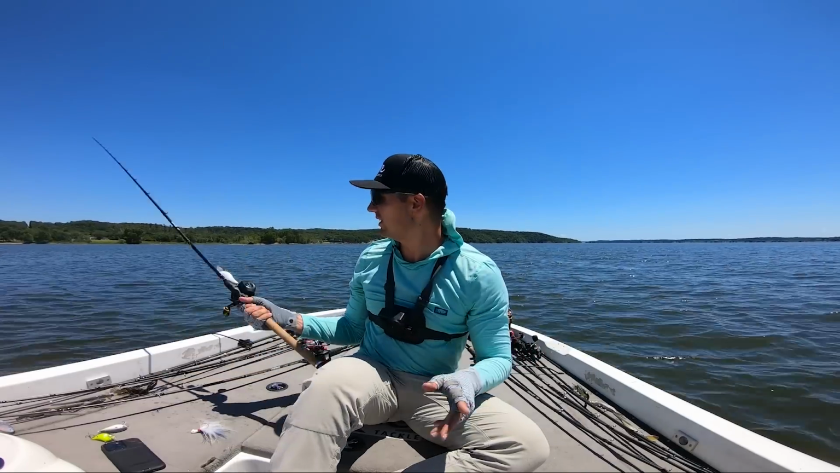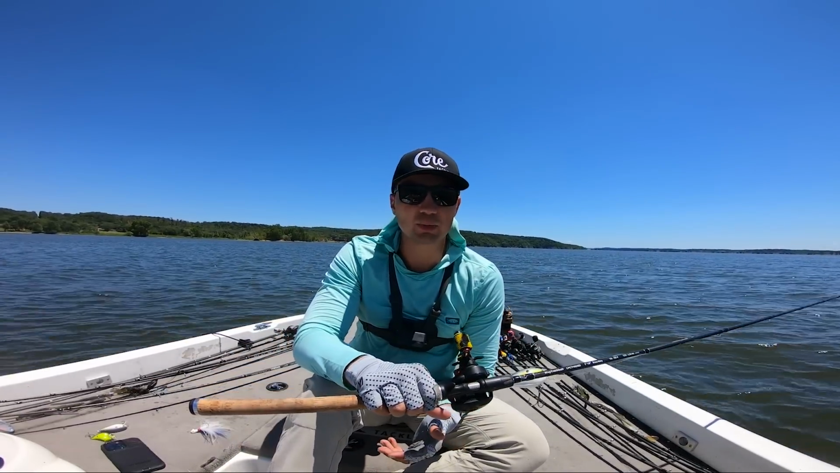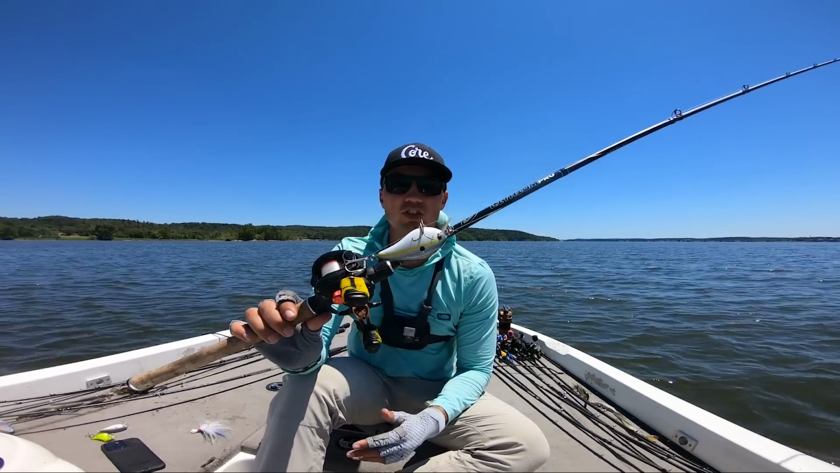It was interesting. I couldn't get these fish to bite a swing head or a worm. I threw a Nico rig. I threw a fluke on them. They just wanted that crankbait. And sometimes, guys, I find that crankbait is just the bait to generate bites.